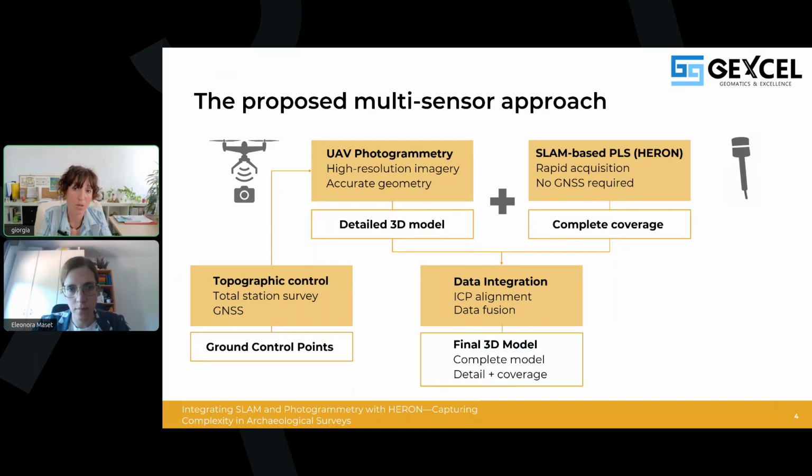And by combining them, you are not just collecting more data, but better and more reliable information, exactly as you said, Eleonora. And I think that this is what really makes the difference, especially in complex environments like the one that you are going to show.